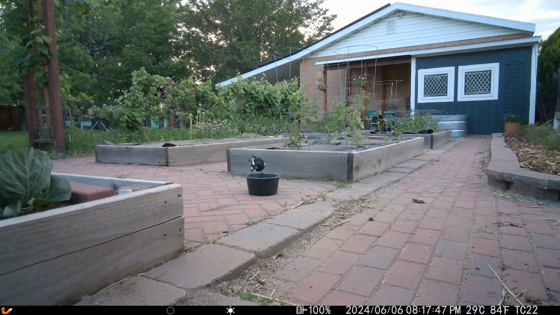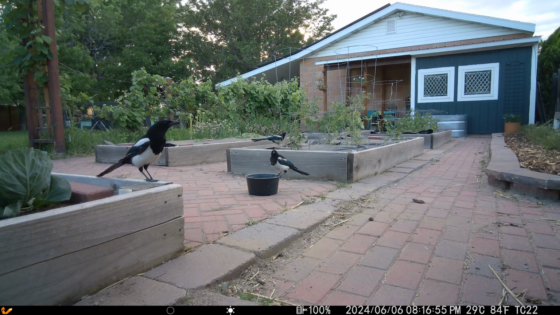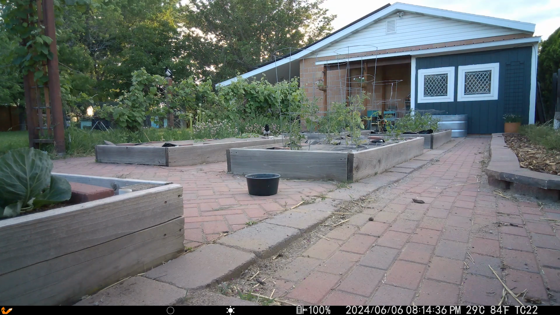Oh, in the magpie family. Every year, the magpies have a little clutch in our yard, and it's the best. They wake us up in the mornings, but I think they're great. What is he doing with that piece of straw? What are you doing? You fishing? Look at him. Look at these punks. Bunch of trouble right there.